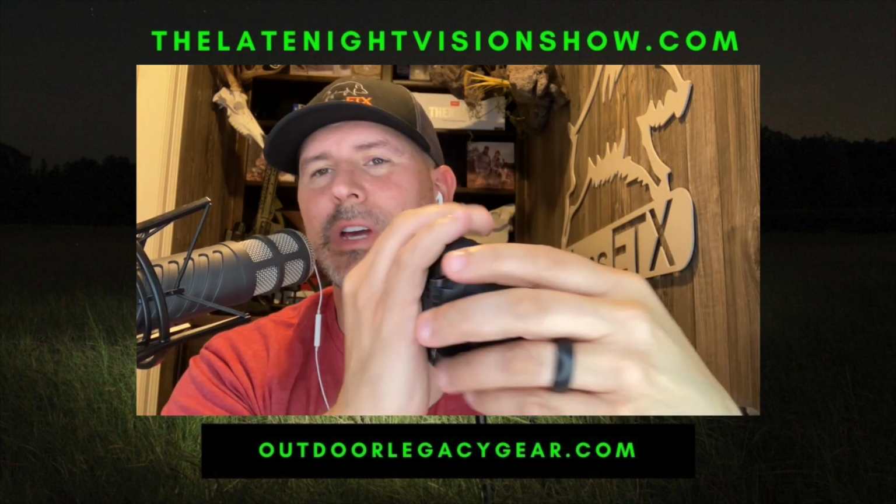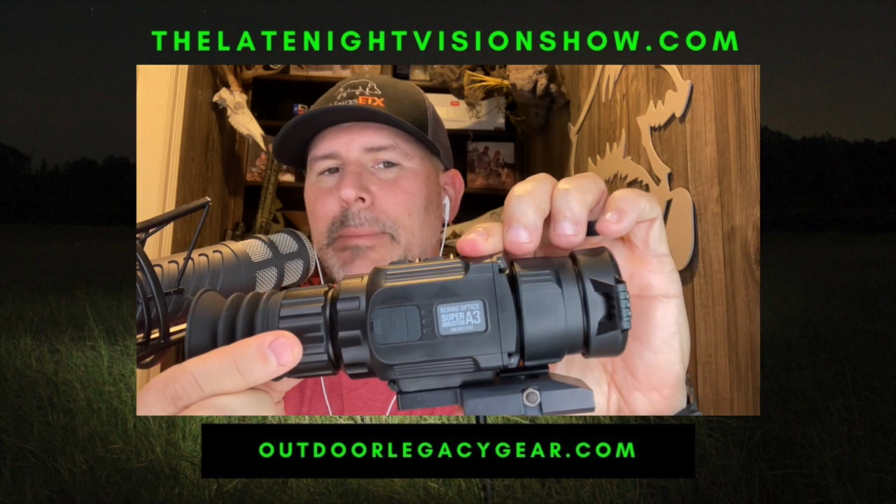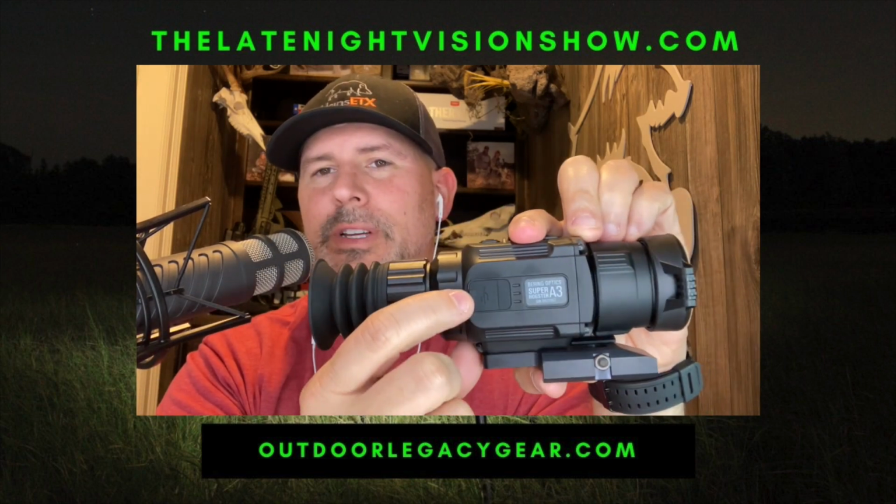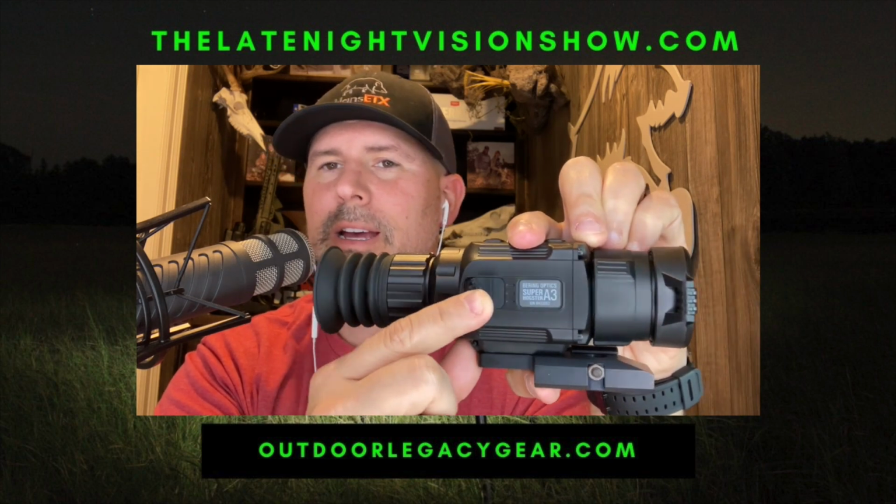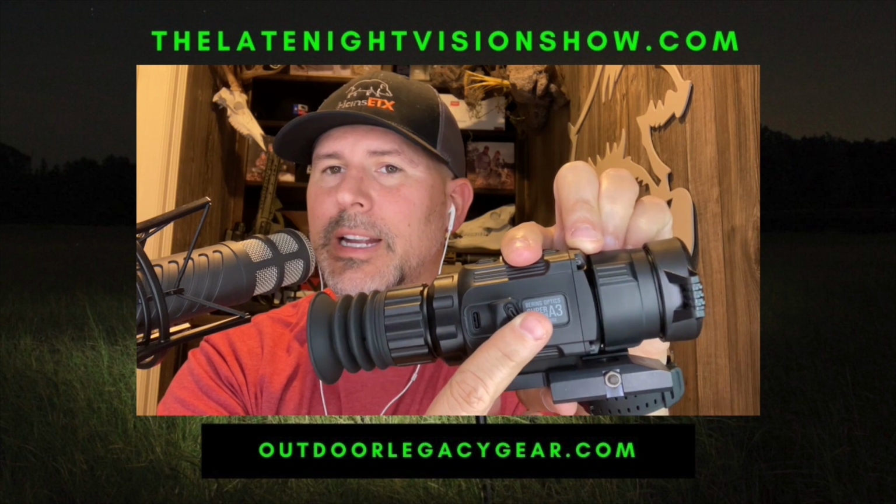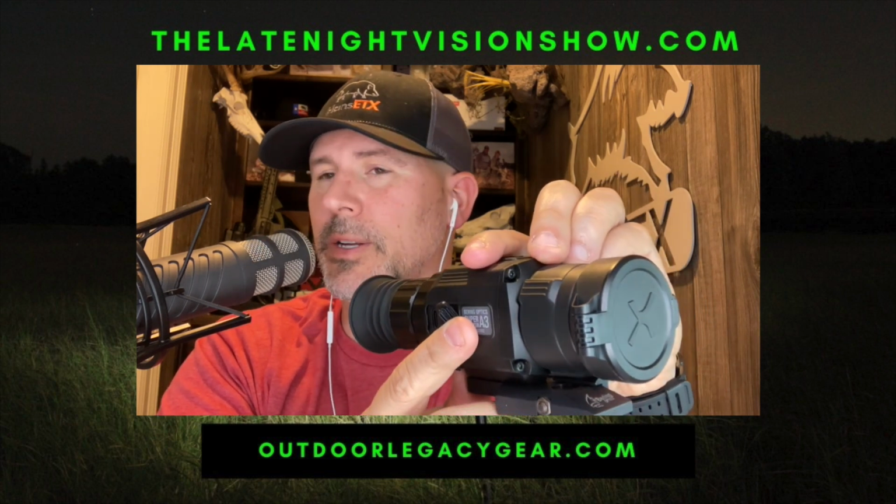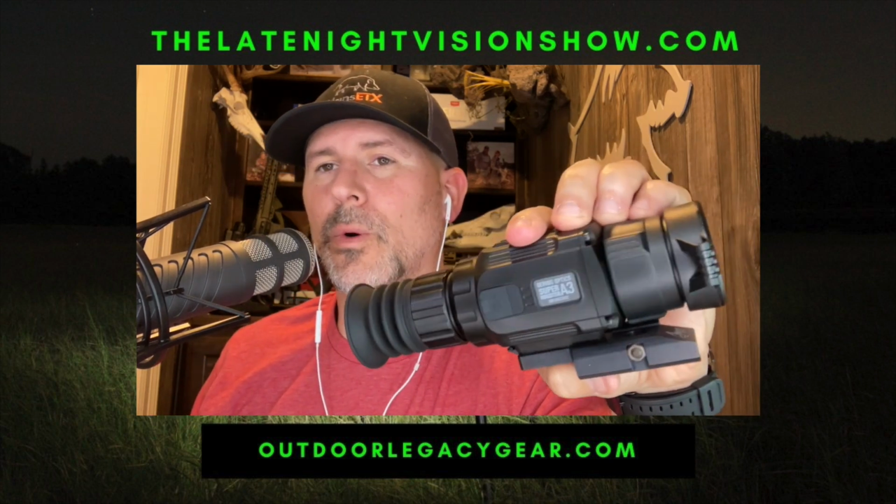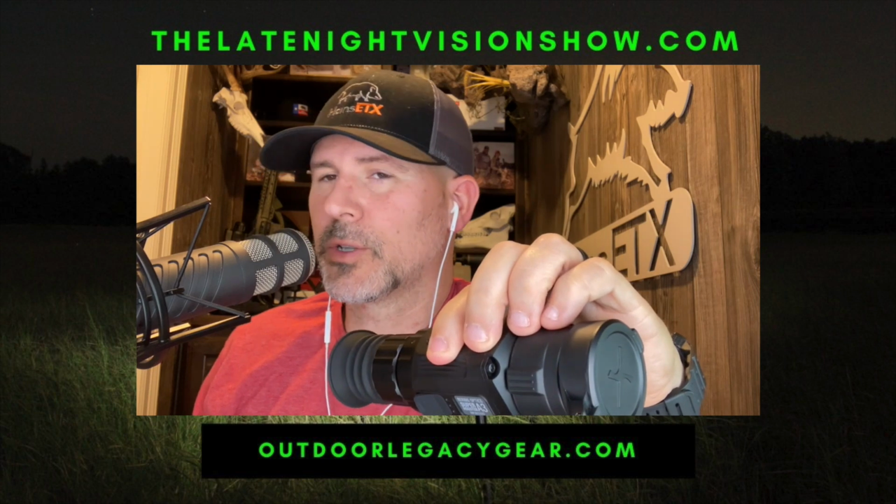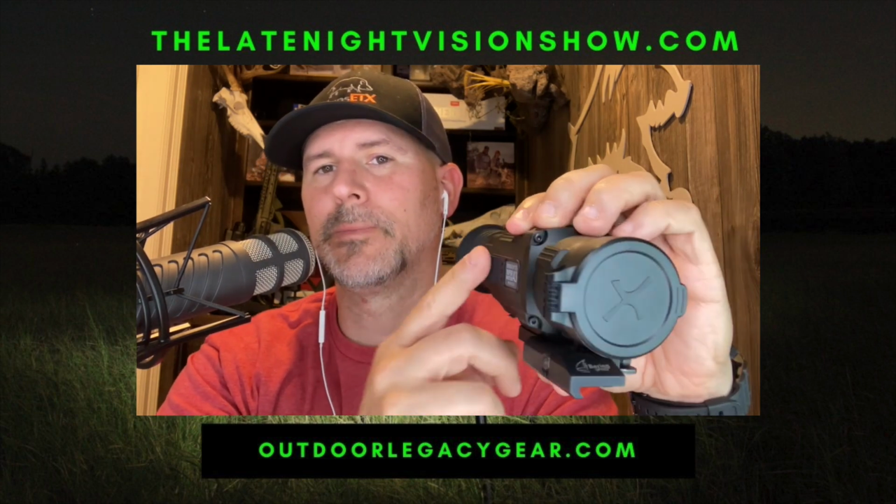But so you've got it, it does have a focusable objective lens. It's got the focusable eyepiece diopter on the right-hand side of the optic. You've got your USB-C plug-in. That is for two things. If you want to get videos off the scope, you can tether it to a computer and plug that in there, or it will run on a rechargeable external battery pack. So that's where that would plug in as well.